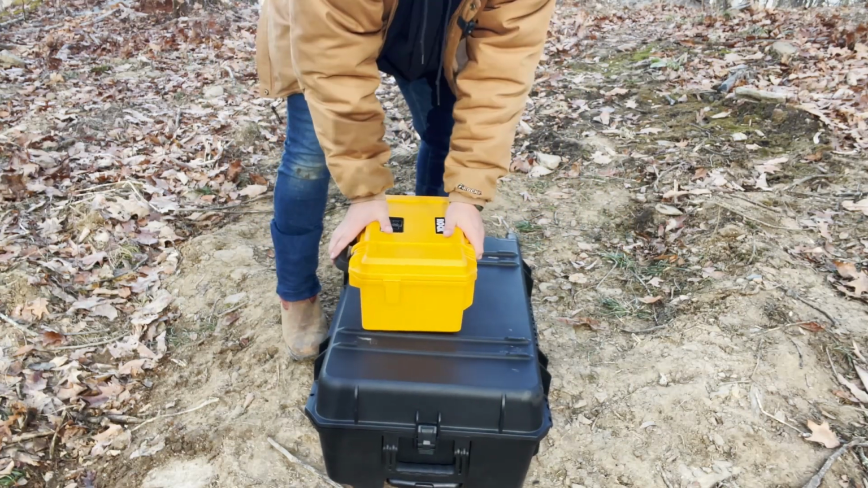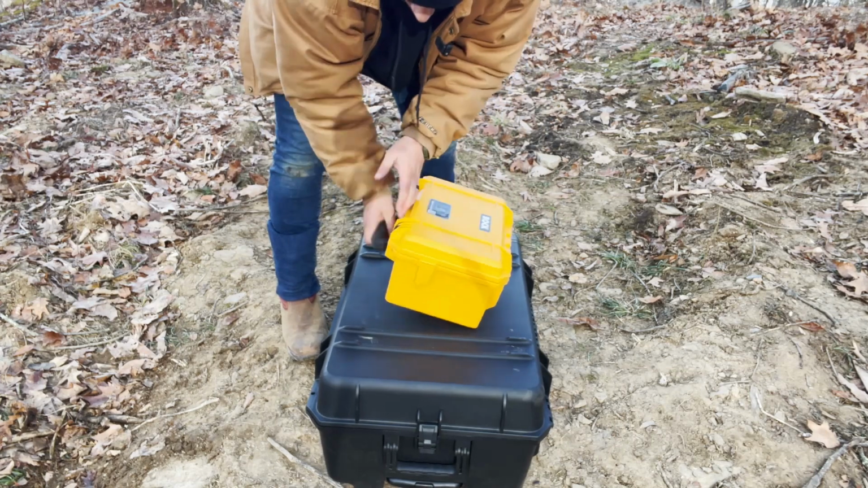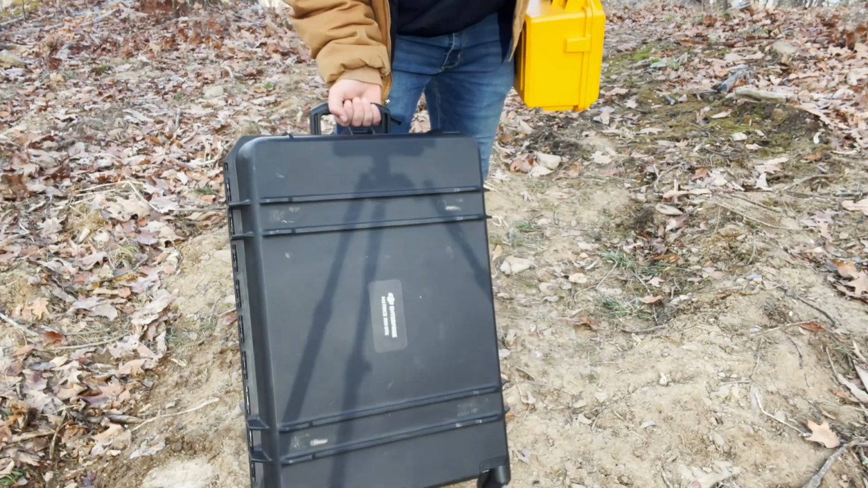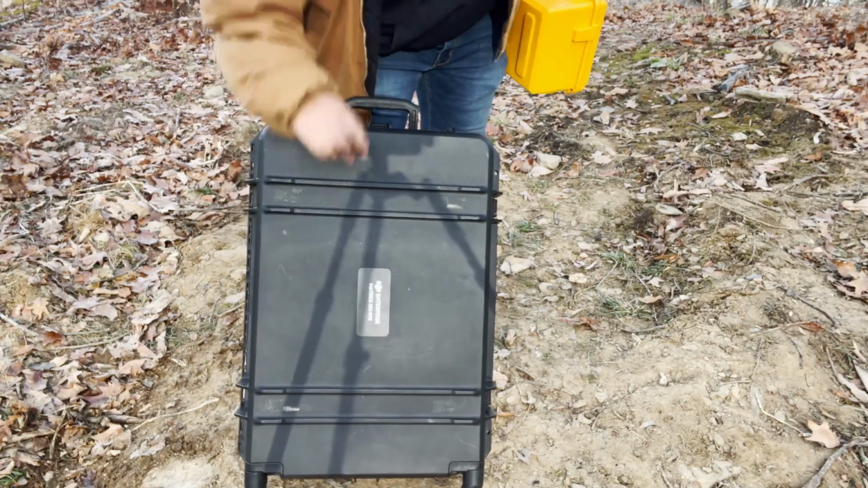There they are together. Need to get an Owens Surveying sticker to put on this thing, right? I was thinking maybe right here.